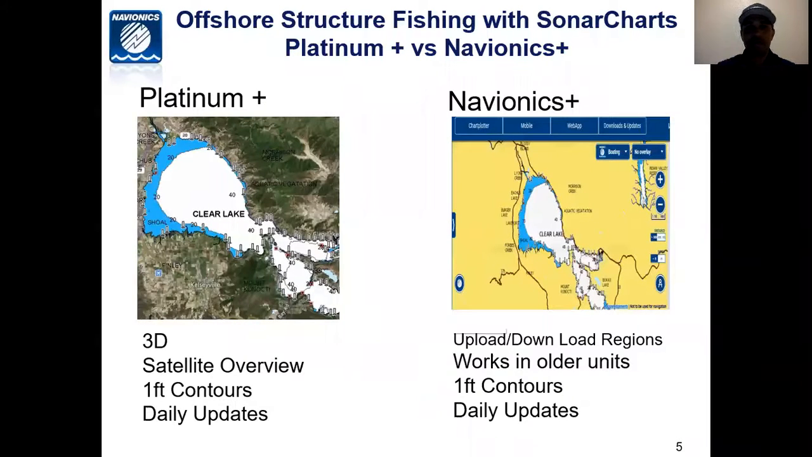Let me give you an example of what I'm talking about. On the left is Clear Lake using a 3D satellite overlay. As bass fishermen, I really don't use the satellite overlay unless I'm going to more places that have backwaters. The satellite overlay is going to really shine in bass fishing in terms of having access to any backwaters. Places like the California Delta, places like Lake Havasu, places like the Mobile Delta, any tidal fisheries where there are a lot of backwaters, that's really where the 3D function is going to shine.